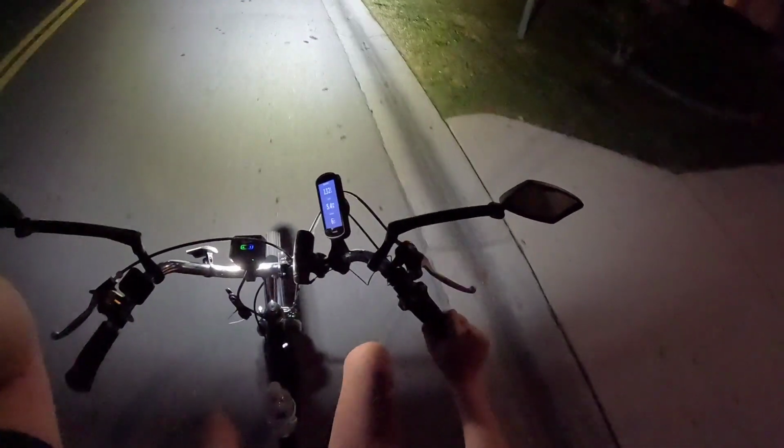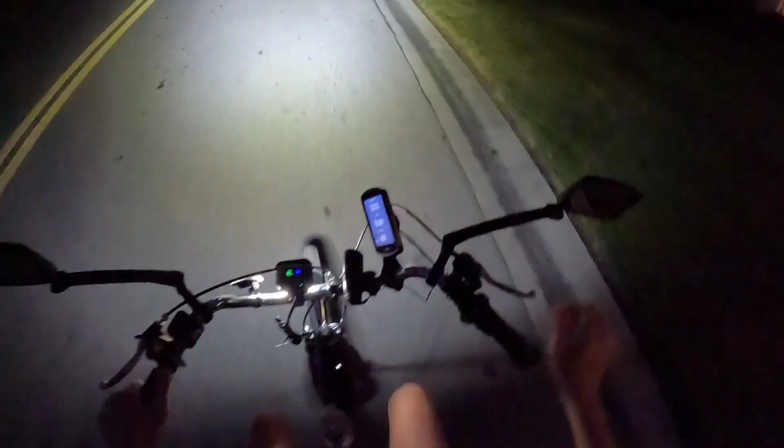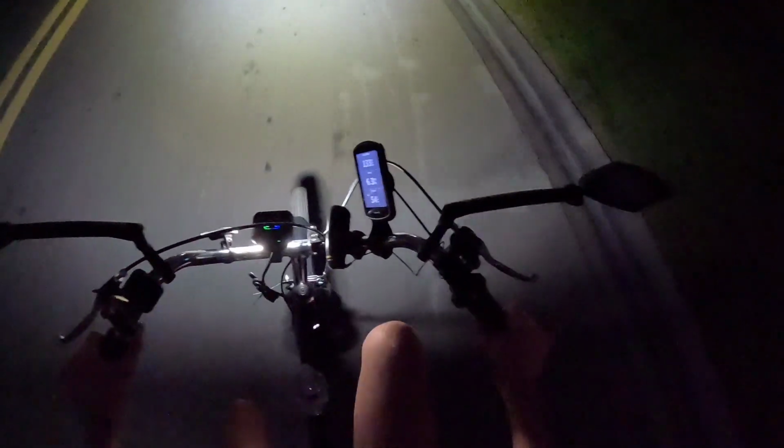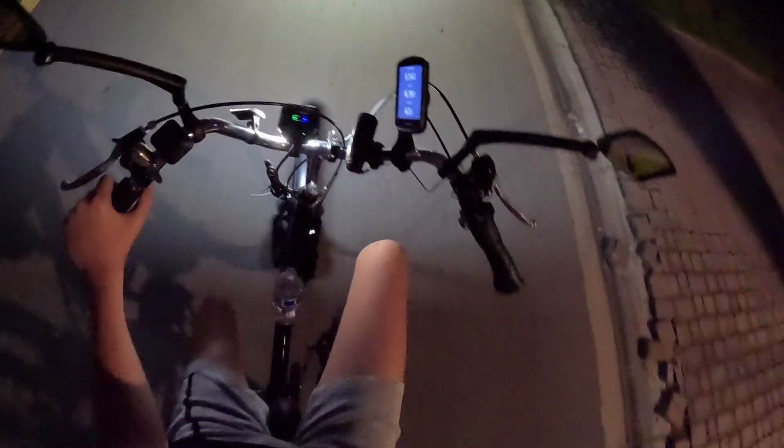Okay, what's my percent? Let's check that. Okay, sorry, I can't. 38. Okay, that's not great. Okay, check my angle. Sorry if I got my finger there. Okay, I think my angle's okay. See, I got my heart rate on my chest. It's a Garmin HRM.